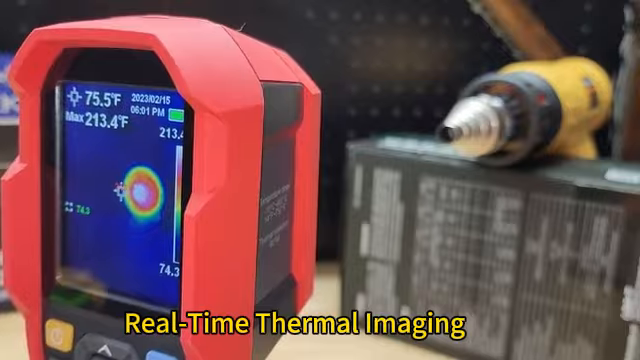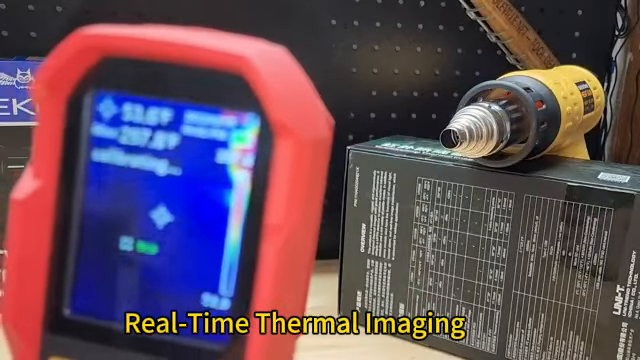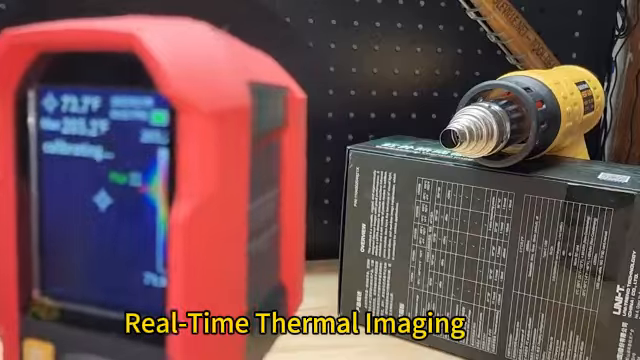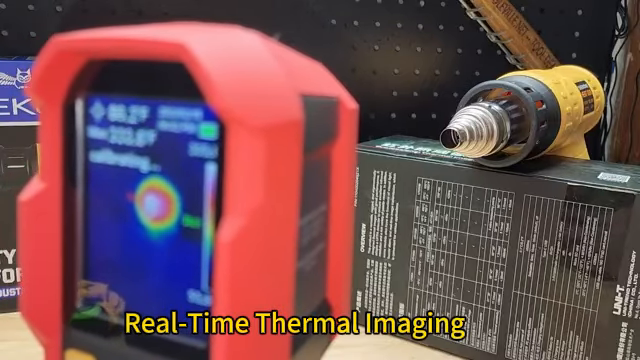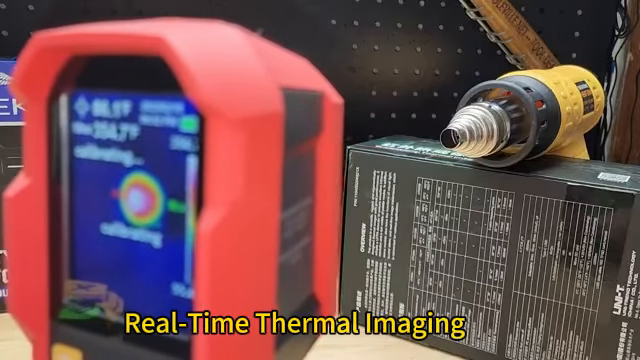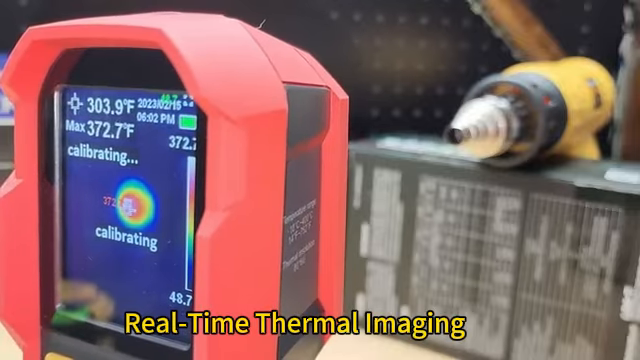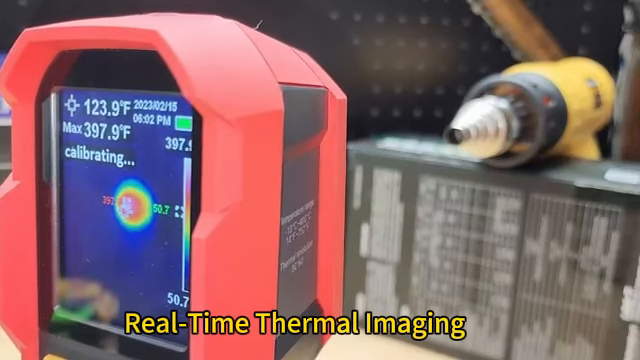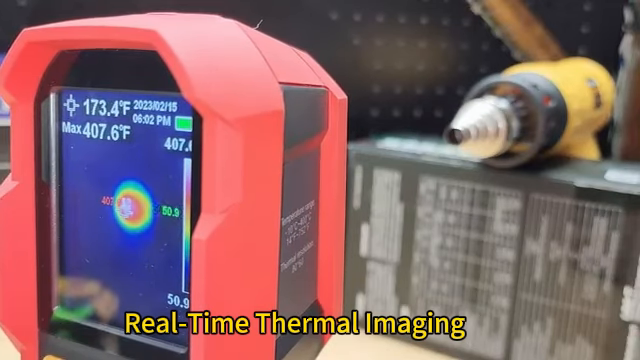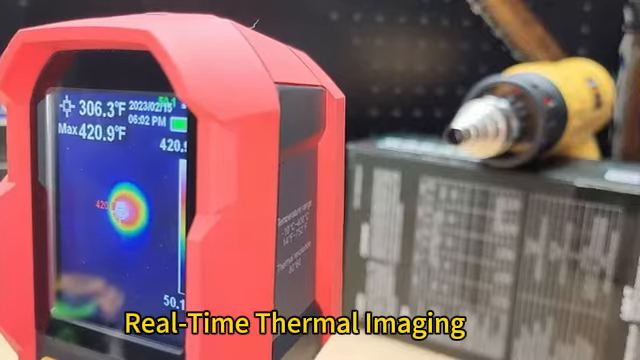Now let's try it turned all the way up. Let's see, we're up to 390. Let's see if we can break 400. There we go, 400, 410 almost. 410. 430.